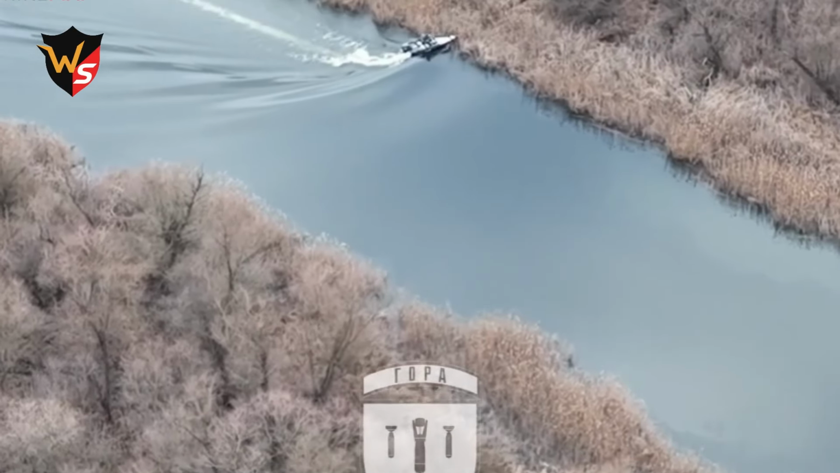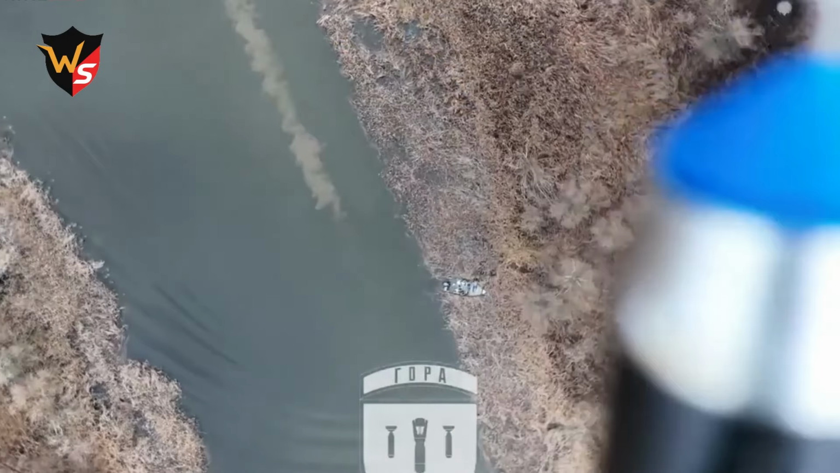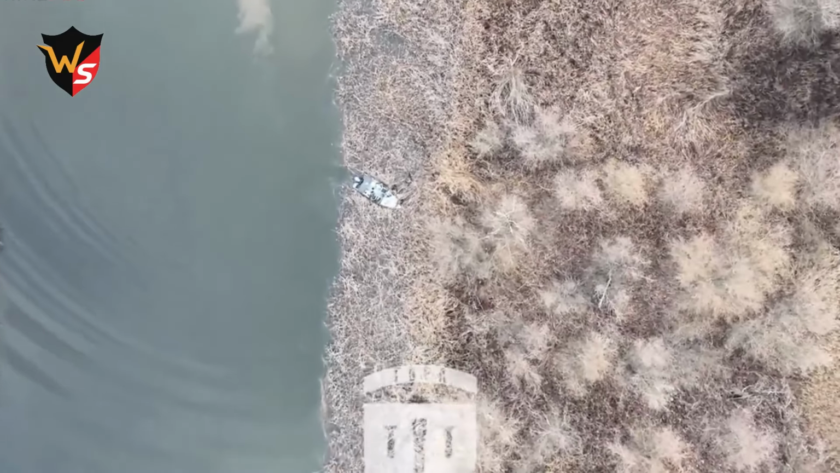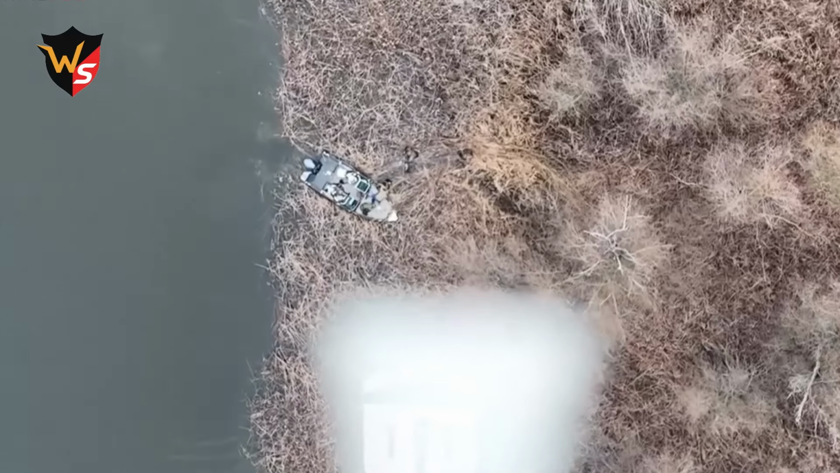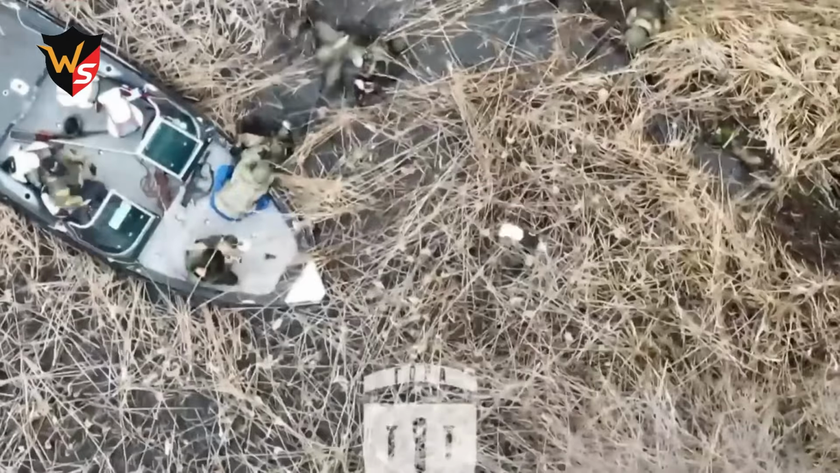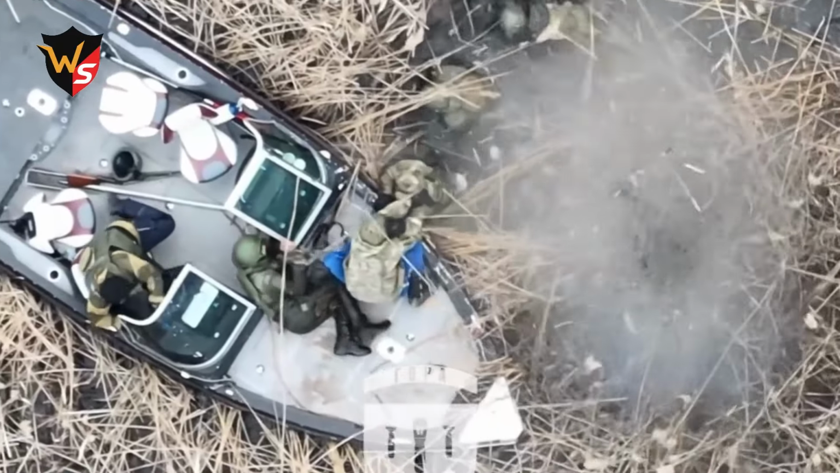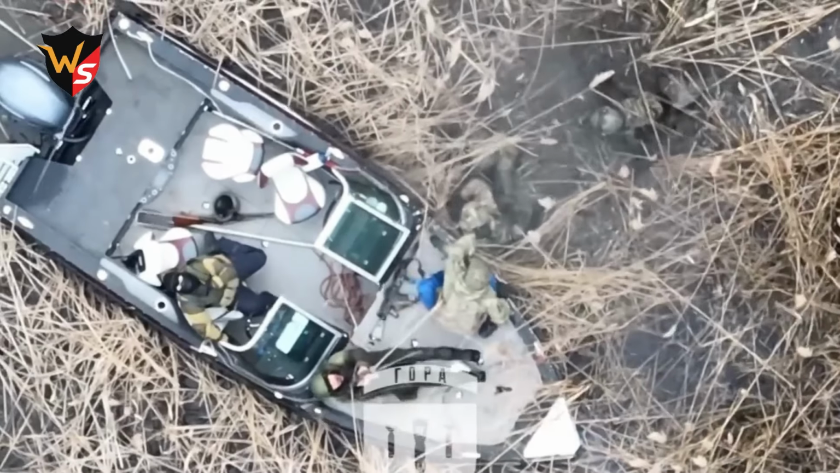Eventually, one boat ran aground, leaving the personnel stranded in a swamp. Exposed and vulnerable, they were targeted again, with every movement monitored, effectively turning the swamp into a perilous trap. While one assault boat managed to escape, the soldiers stuck in the swamp could not. Their trapped position made them highly vulnerable to continuous drone strikes. The failed escape highlights the growing efficiency and precision of modern FPV drone operations.